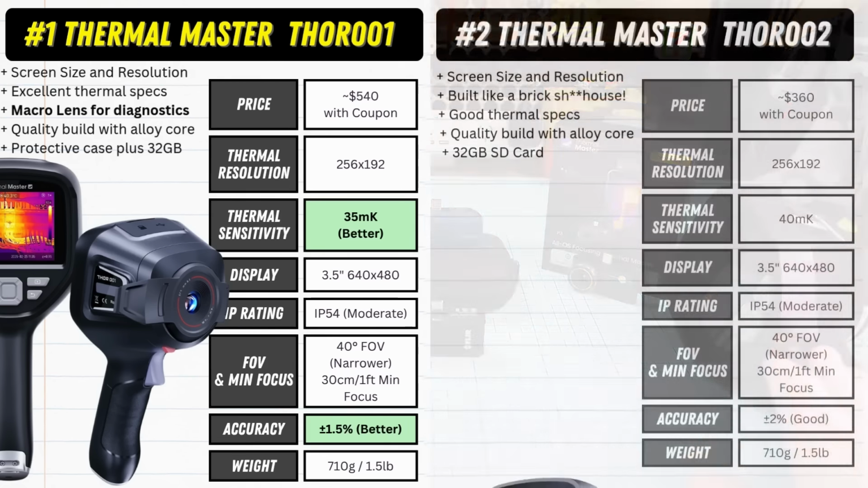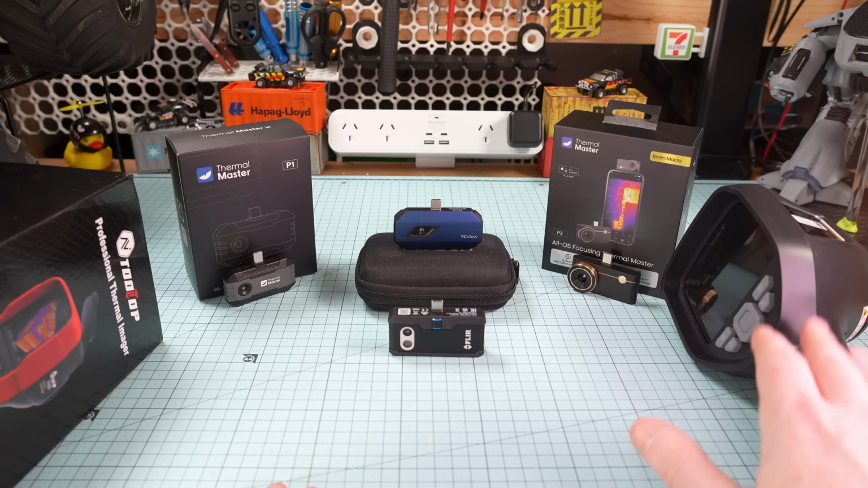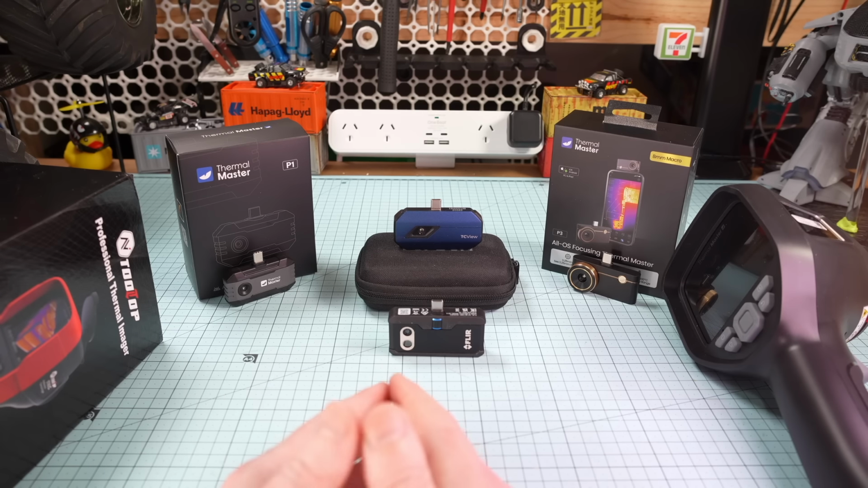That said, the P3 is like 90% there. I wonder if it's the same lens or something, or the same sensor. The P3 makes excellent, excellent shots. So if you can't afford this, grab the P3, no question.